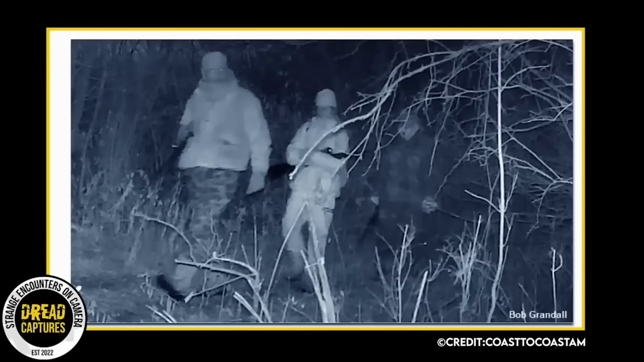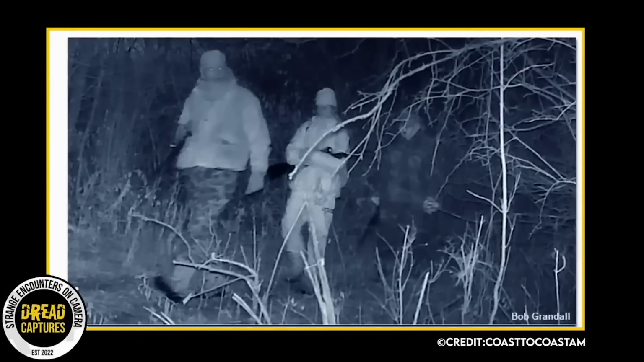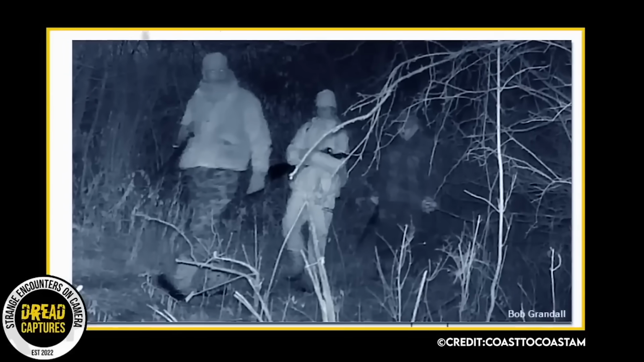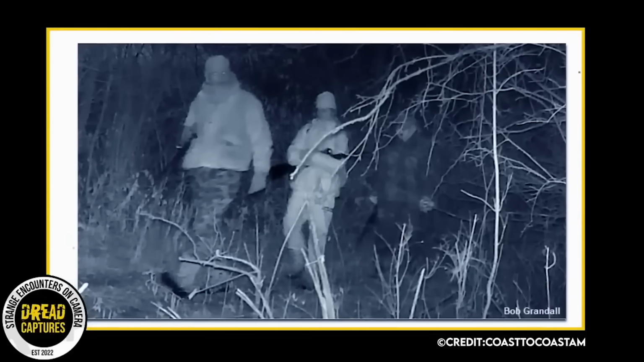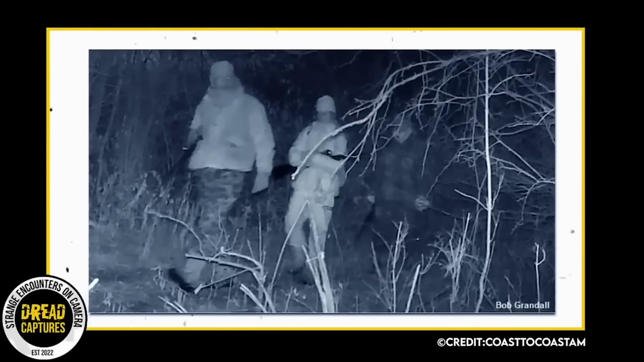Skeptics will no doubt contend that this spirit is merely a trick of light and shadow or the product of digital editing, but Jesse insists that the photo has not been doctored in any way, and that it was simply one of hundreds of otherwise normal pictures captured by the trail camera.